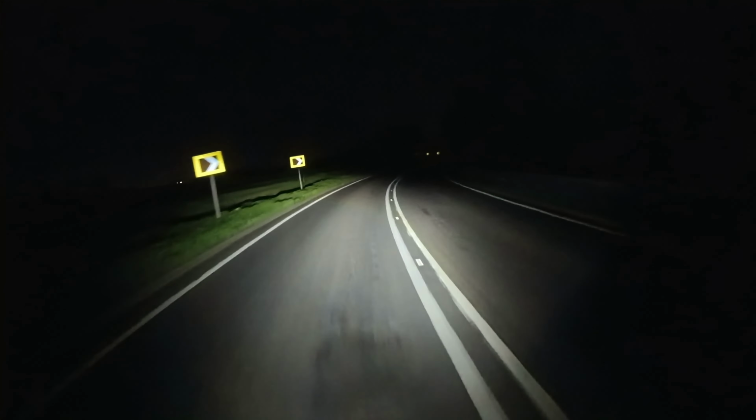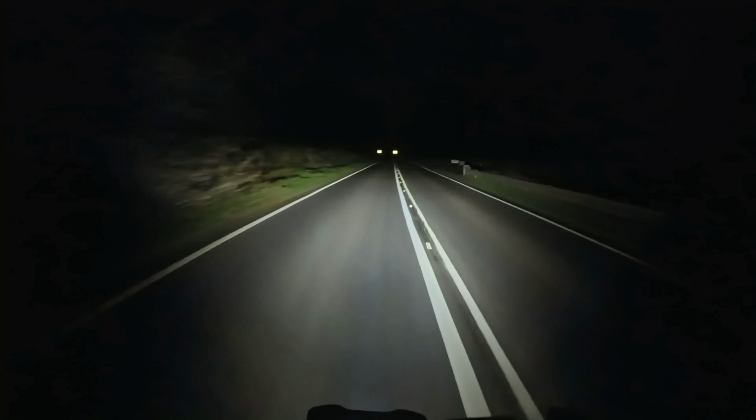Why am I in 5th gear? What the fucking fuck is going on? This night riding, man.